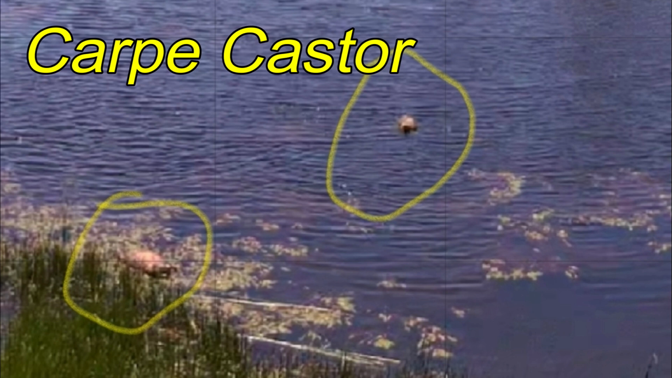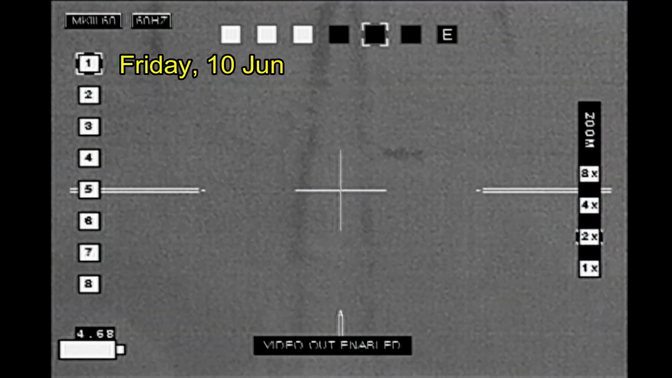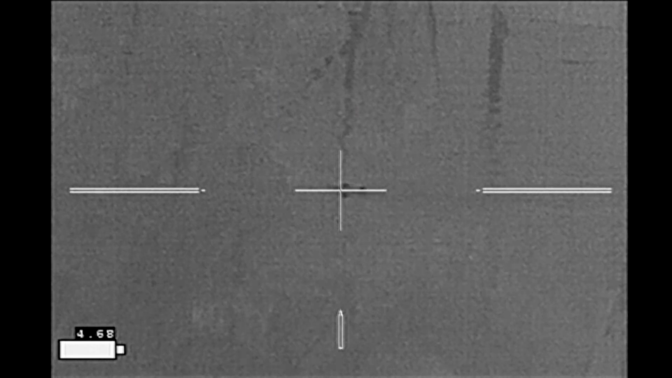And 2 days after my first hunt, he sent me this picture from a security camera of two bloated and floating beaver. Here is that initial hunt, starting just after sundown.